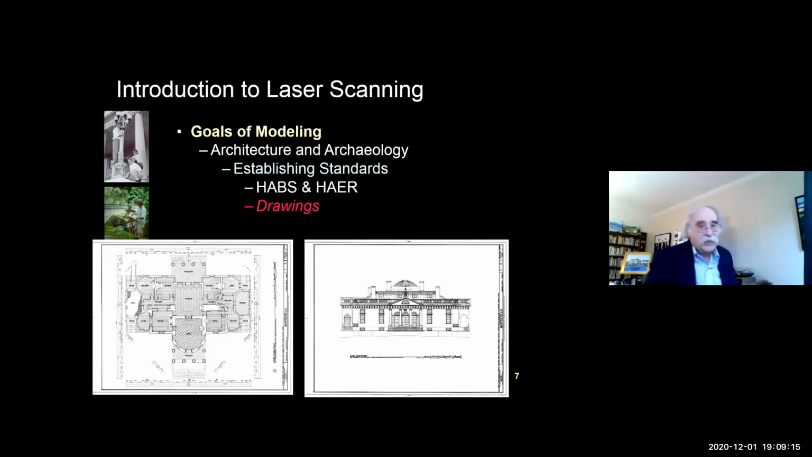So I'd ask the question, what standards do we need now if we're going to use laser scanning instead of